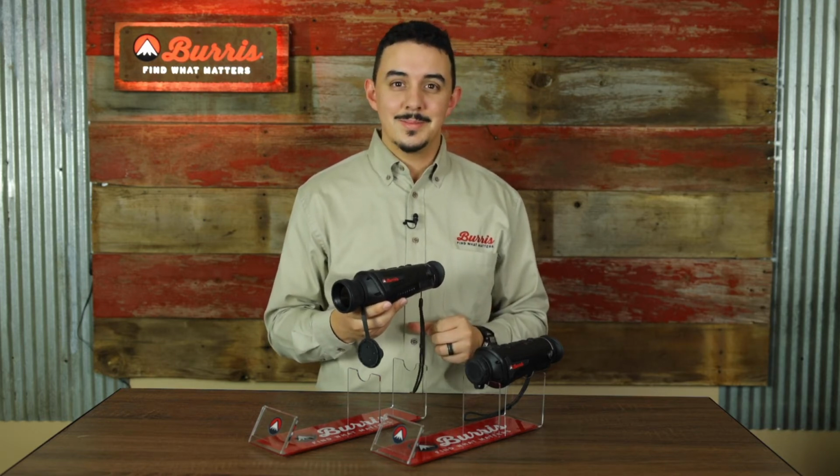Now on to some basic settings. So for some of our basic quick menu options, we've got our up arrow that's going to cycle through our different scene modes. As you can see here, I've got enhanced, highlight, nature, and those are basically going to adjust your brightness and contrast to make the image look a little bit better. If we press the down arrow, however, what that's going to do is change our color palettes. We've got your standard white hot and black hot, as well as our signature red hot, iron, and blue hot. And both of those are kind of your multicolor images and color palettes that are going to add a lot of color splashed into your image.